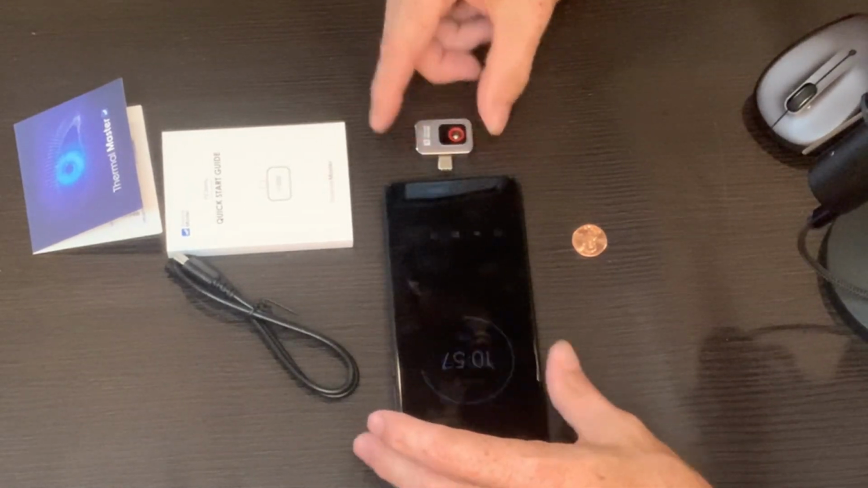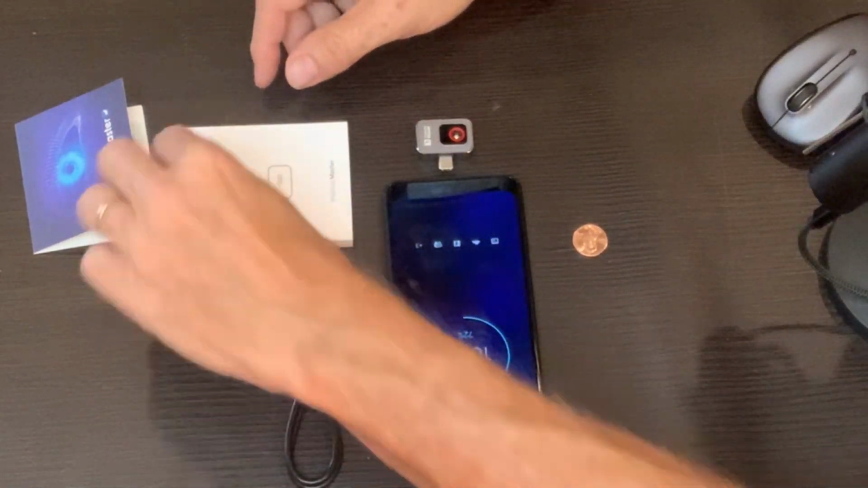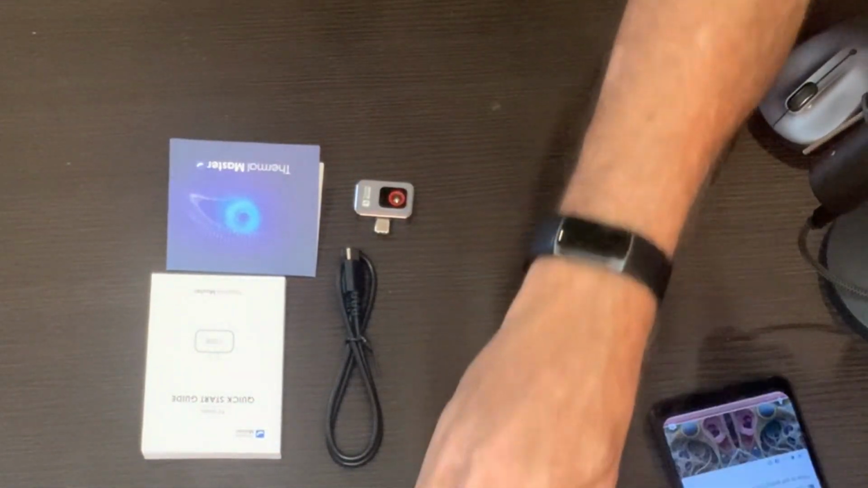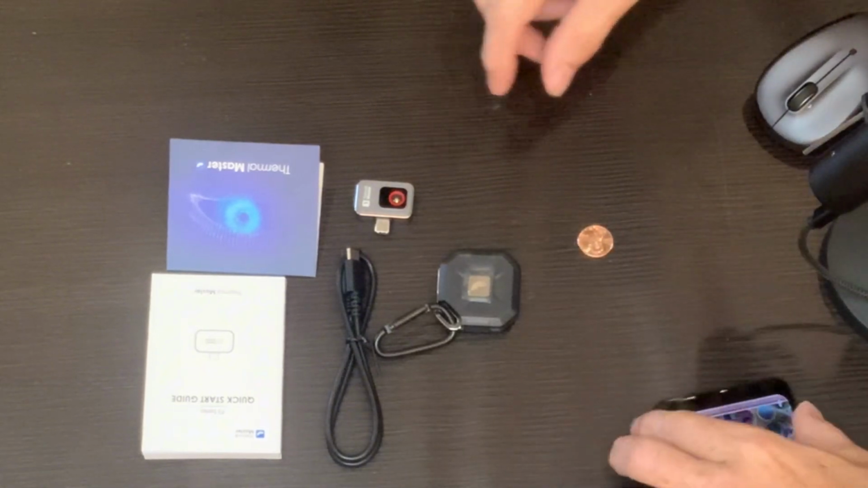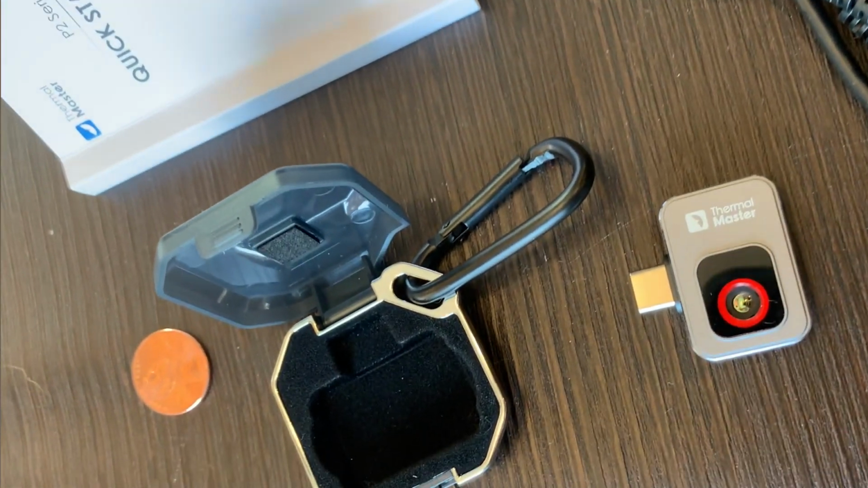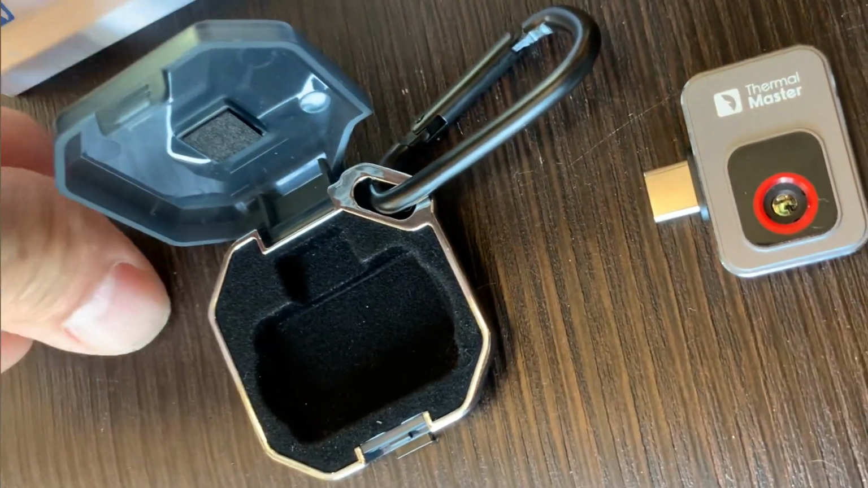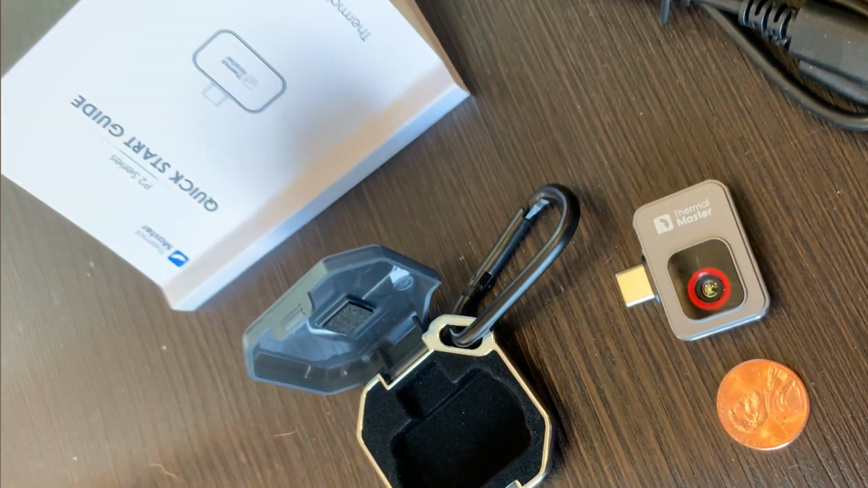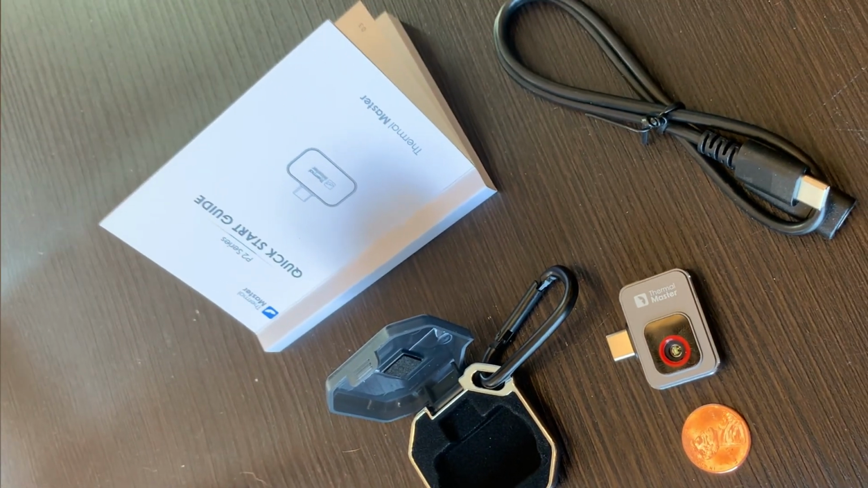So contents are very simple: cable, manual, warranty card, device, carrying case with rack. That's basically all there really is to the unwrapping here. So I say let's get on with the real fun, and let's get it connected to a phone and see if we can use it and get some good thermal images.